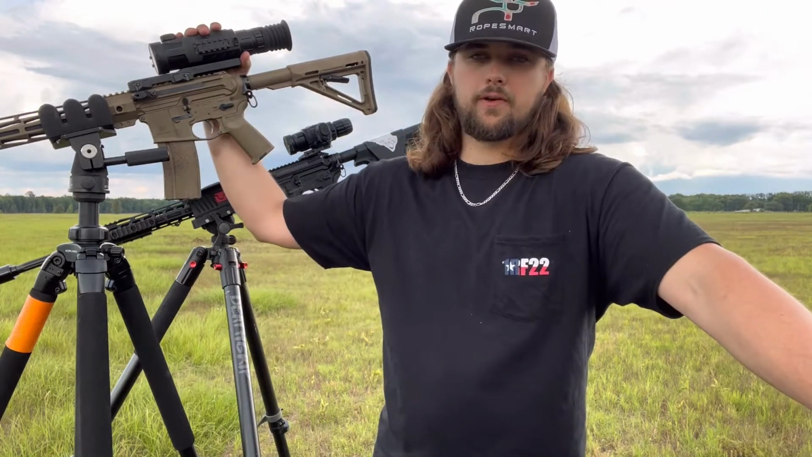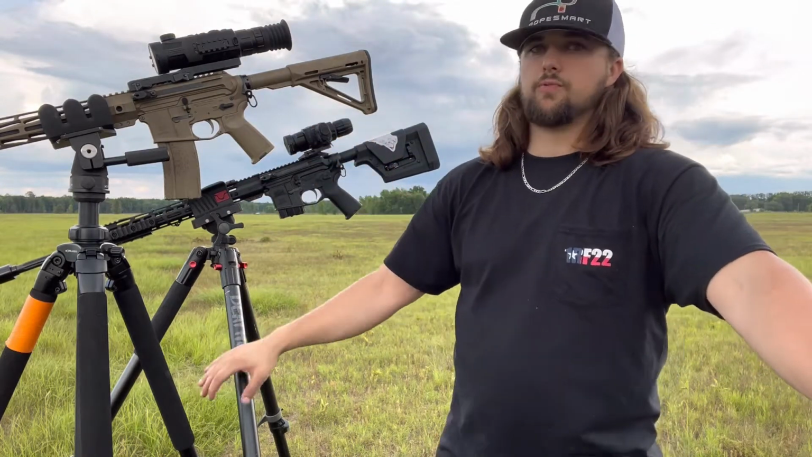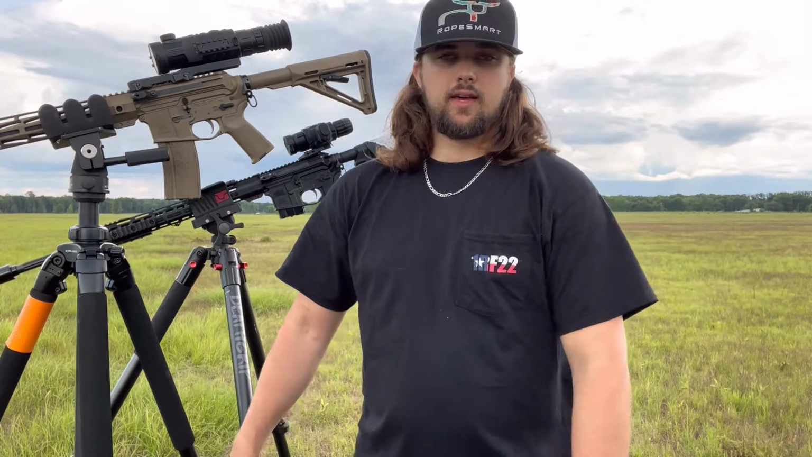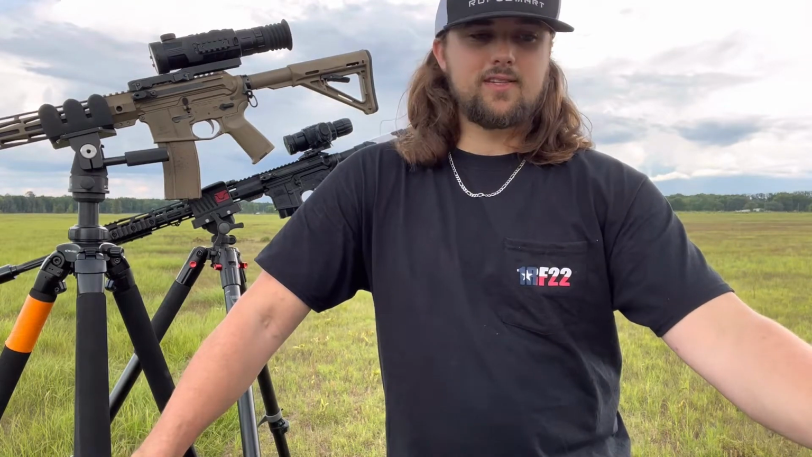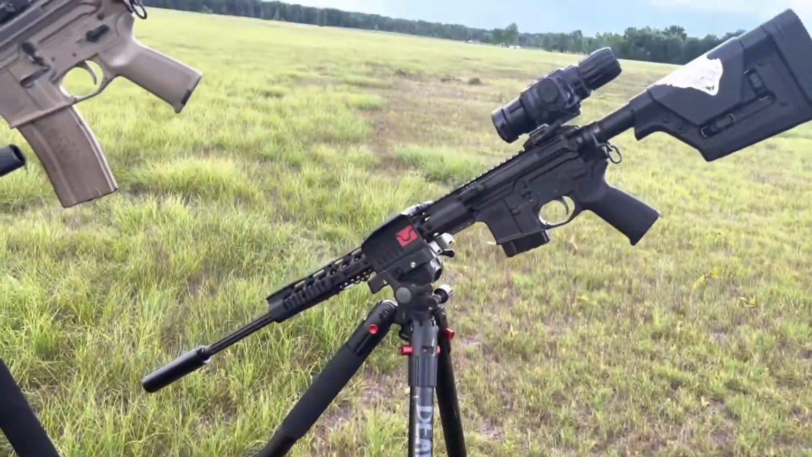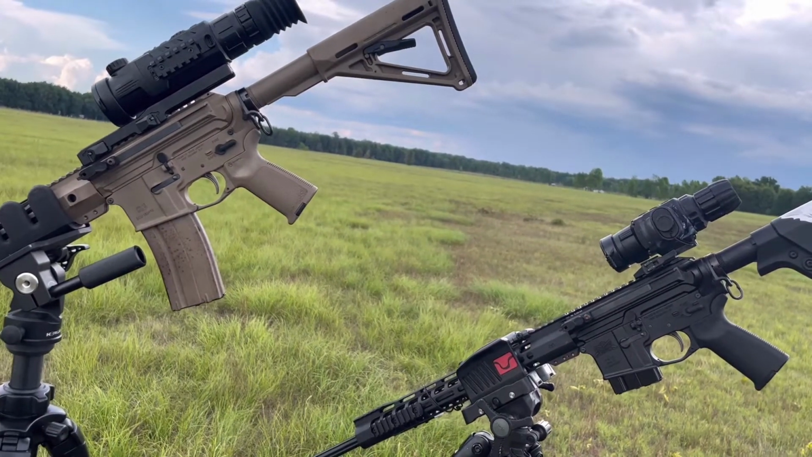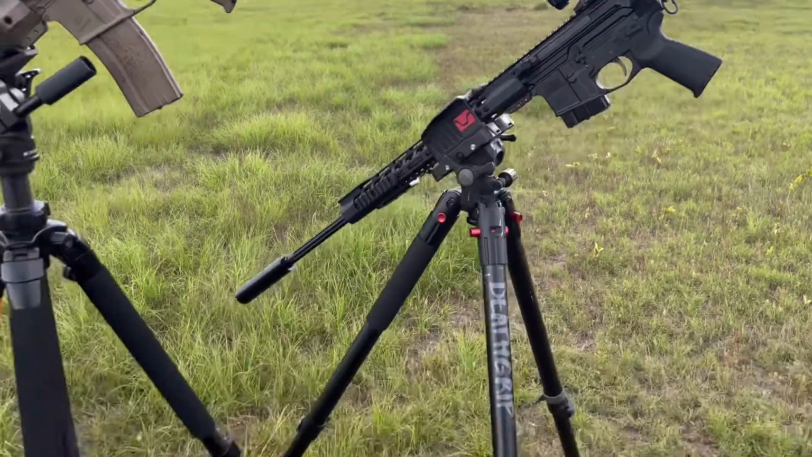This scope and this scope, both 384 core, are super clear. There are differences between the 384s and the 640s, but to me it's not a deal breaker. I'm not going to save up money to make sure I get the 640. These 384s are nice. Like I said, I don't know all the specifications on each one of them. I never really got into all that other than the base magnifications, the processors, and stuff like that.